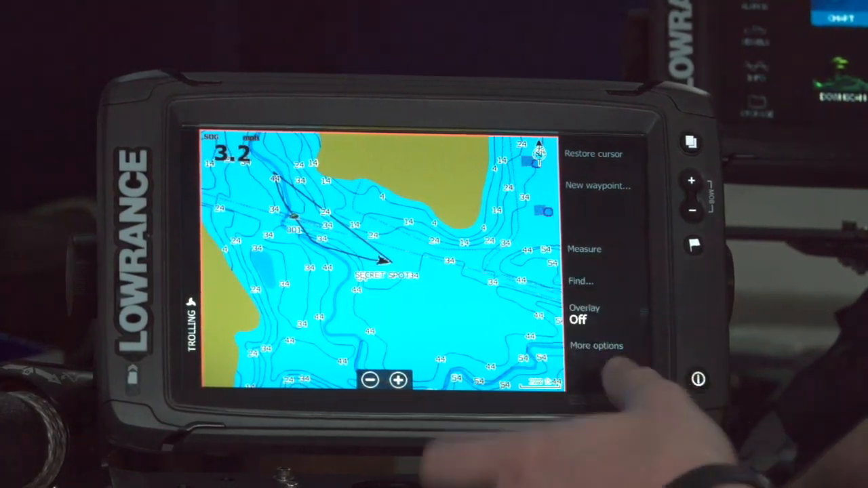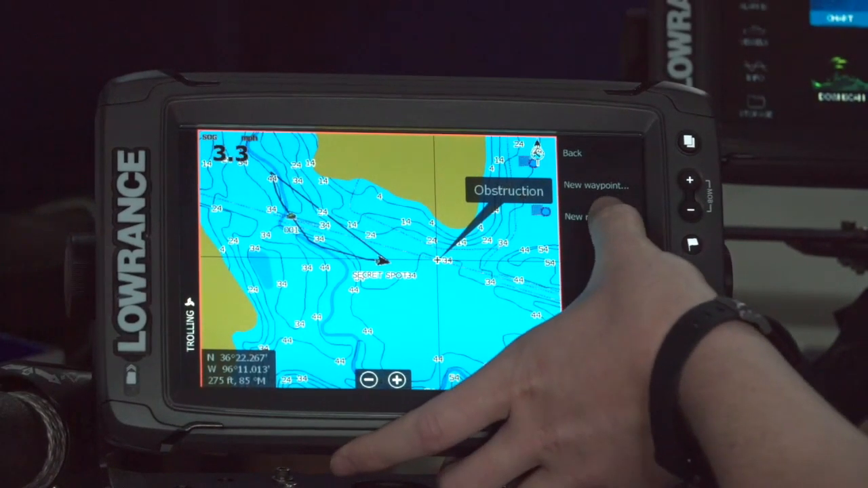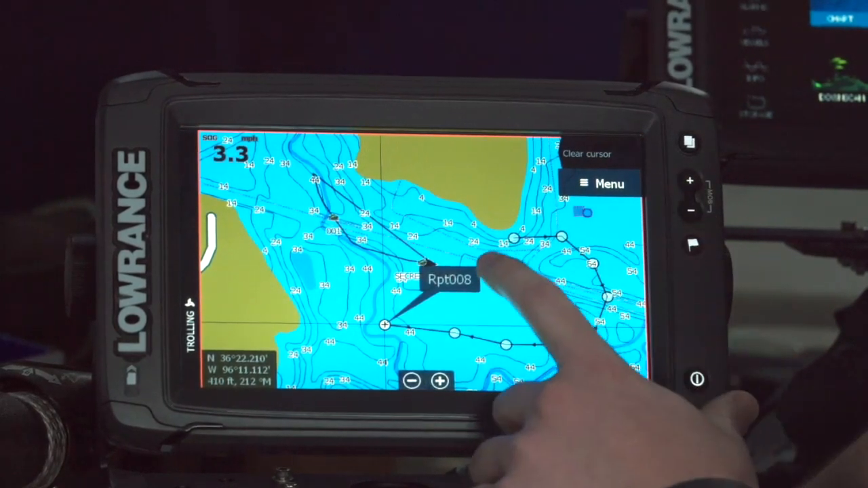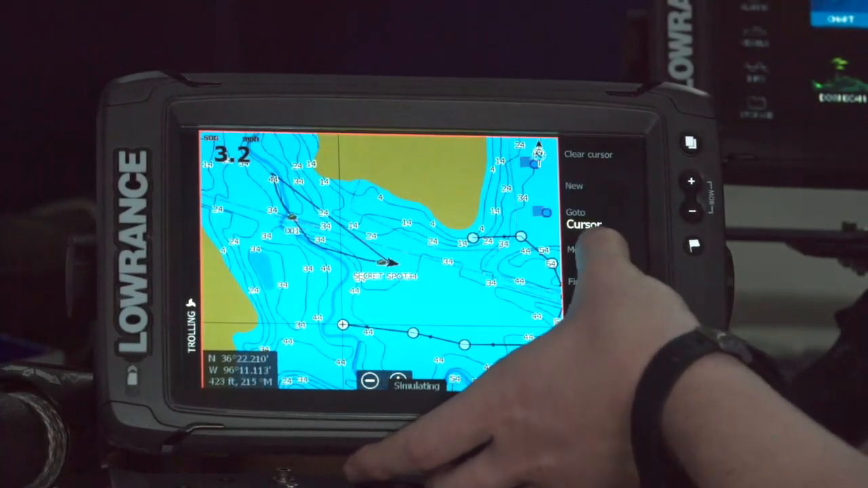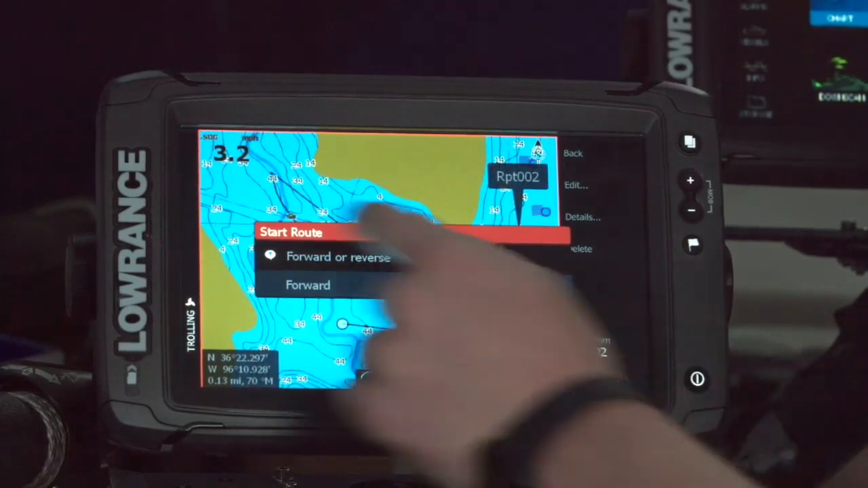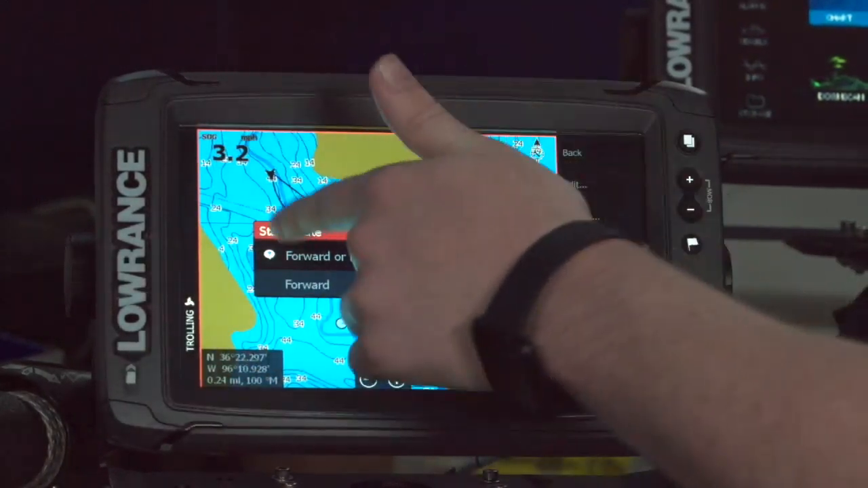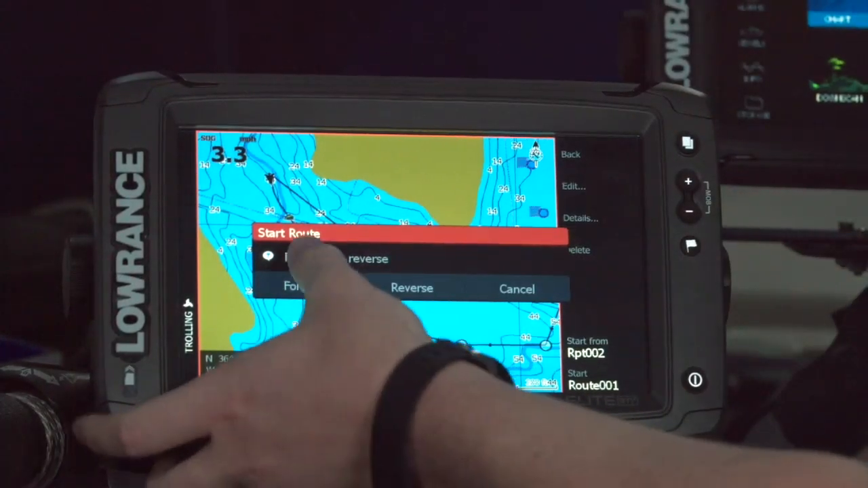So let's do new. We'll just set up a new route, and I'll just draw some points and save that. And now I can take this route and I can actually navigate it. If I hit start, it'll ask me if I want to run it forward or if I want to run it reverse. So this is really, really cool. If I've run this route one time and let's say I caught a bunch of fish and I get to the end of it, I can just hit reverse and it'll turn the route back around.